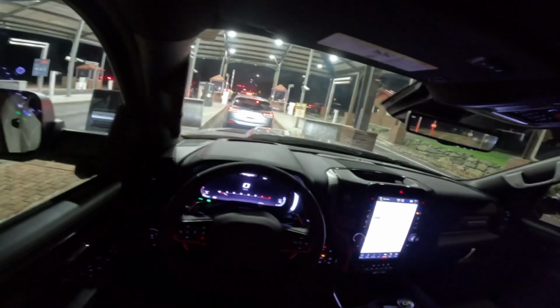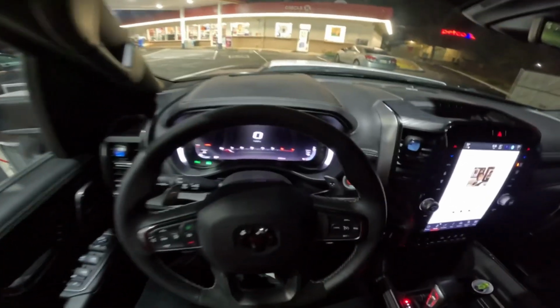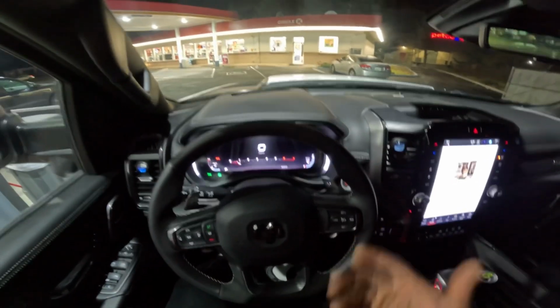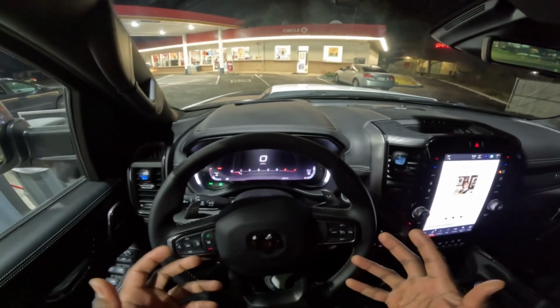Gotta get my ID card really quick. Okay guys, as you can tell right now, I started driving at about 318 miles, and right now I'm at 309.